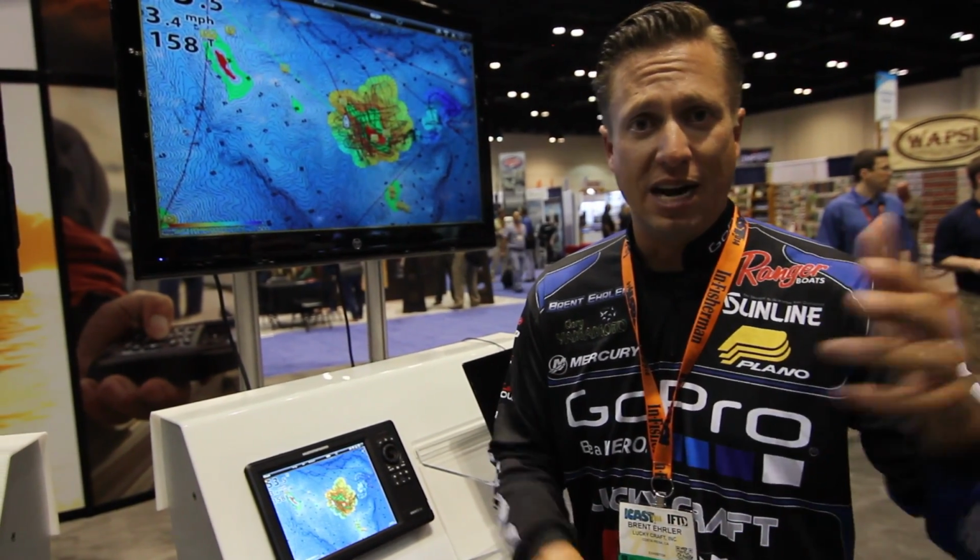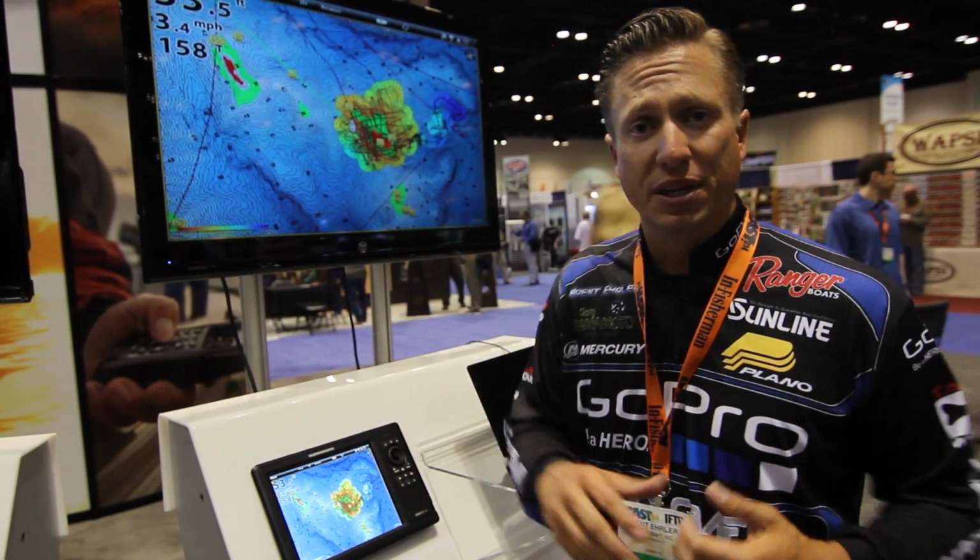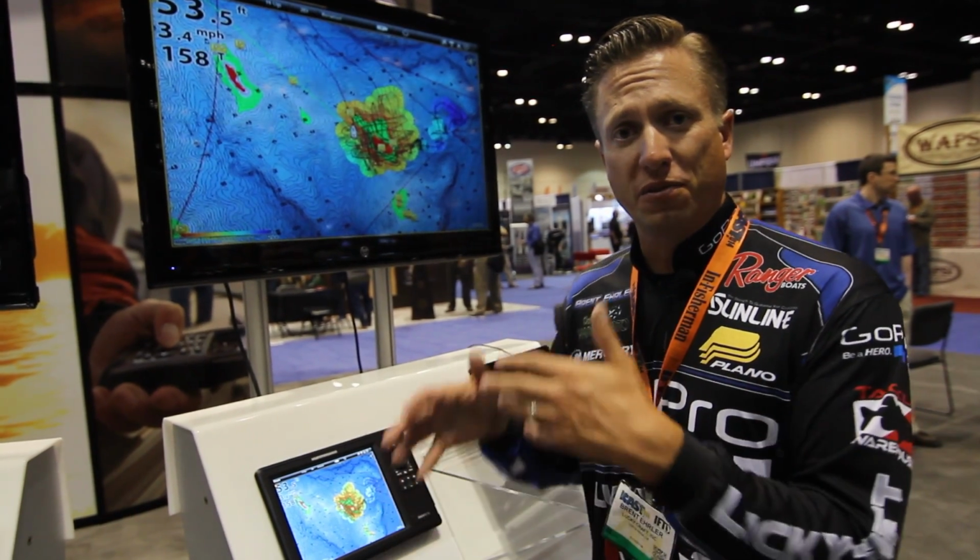I can change the lake level. If I save, I can change the lake level out. If I come back and the water's 10 feet higher or lower, I can change that and go right to the actual data that I put in there. I can change my settings from depth highlights, and this is all stuff that I've recorded for the mapping, and I can change those settings on it and go back to it.